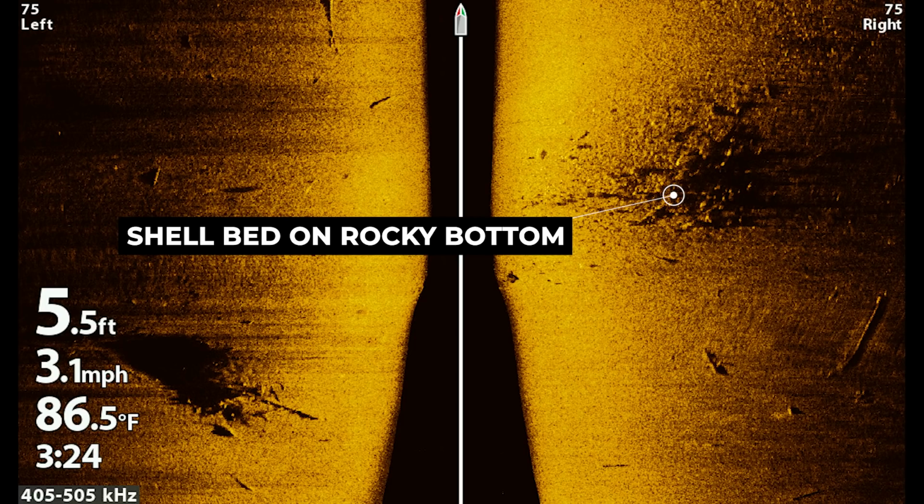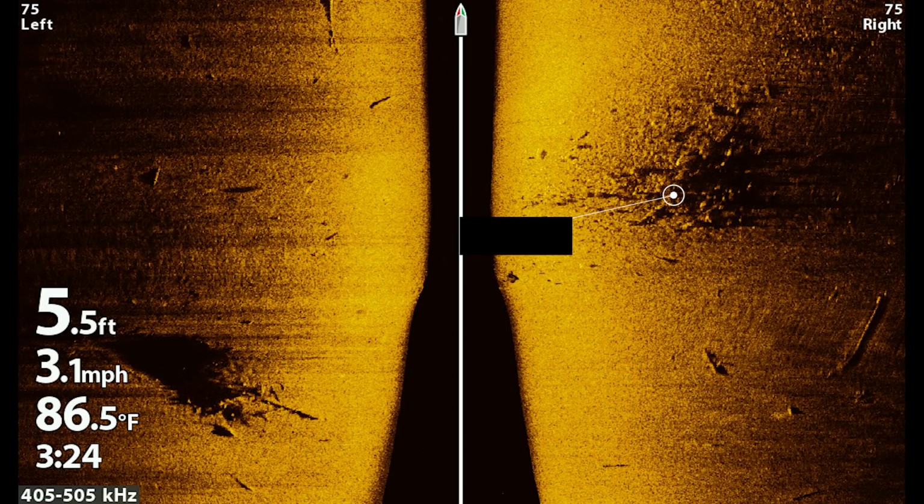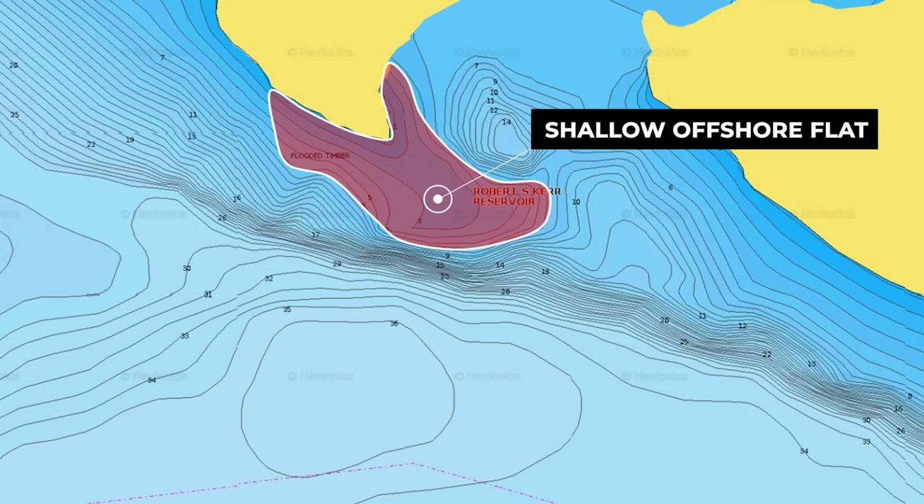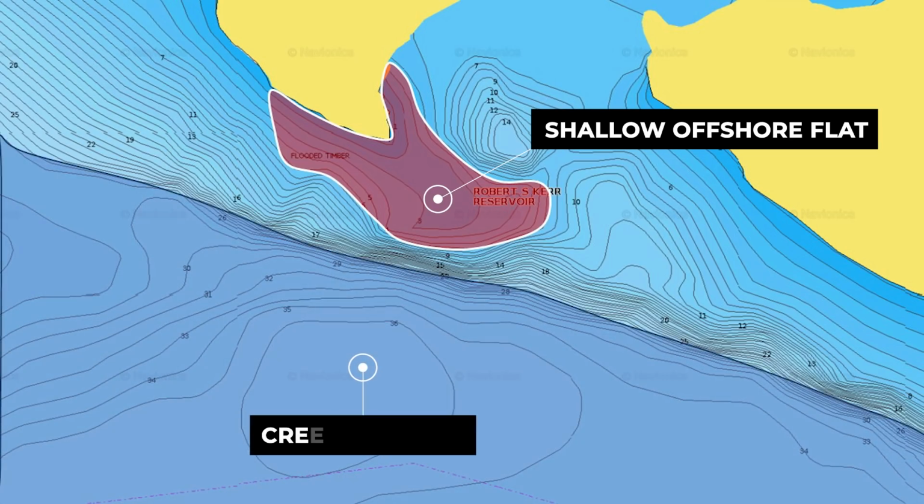When I'm dealing with shallow areas that have rock or harder bottom, I'll use a contour map instead of my electronics to try to predict where these shell beds have set up. The key thing to look for on a contour line map when you're trying to find shell beds on these river system lakes is to find a very shallow water area, let's say a 3 foot flat, that's next to deeper water, which is usually created by a creek channel. The shell beds will be located on top of the flat in 1 to 4 foot of water next to this deeper drop off.